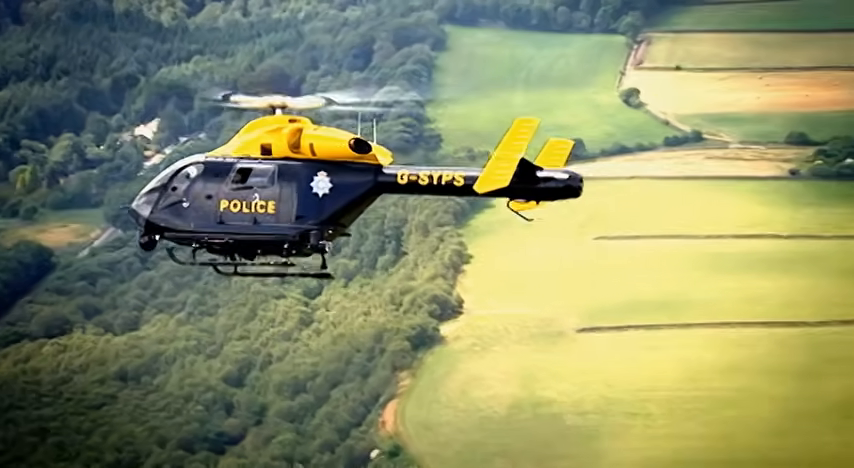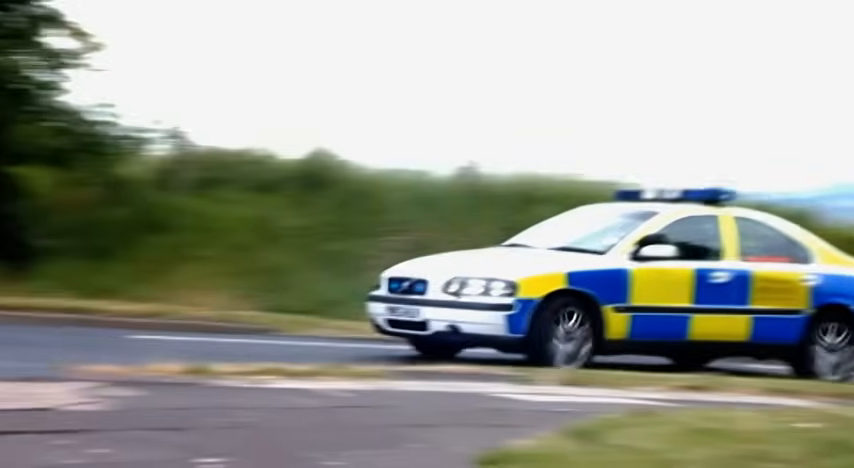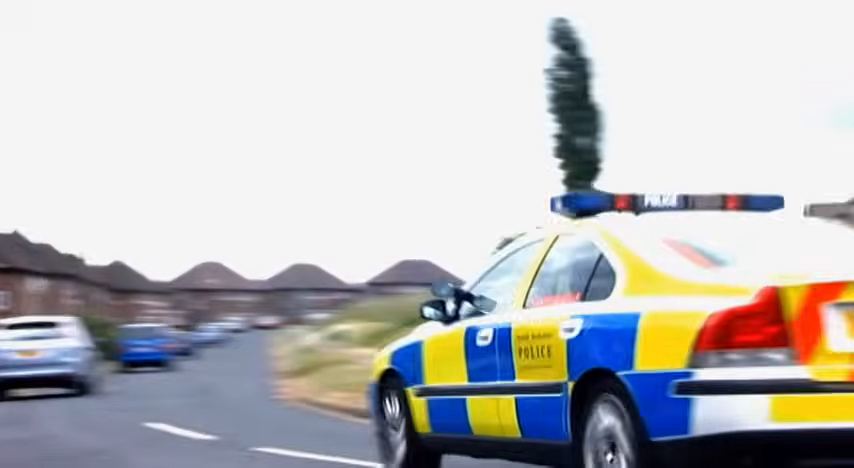Now that the woman is in safe hands, Sierra Yankee 99 is free to join the hunt for the red Honda Civic. It's being chased by PC Tim Scothern. He knows who he's after and why.